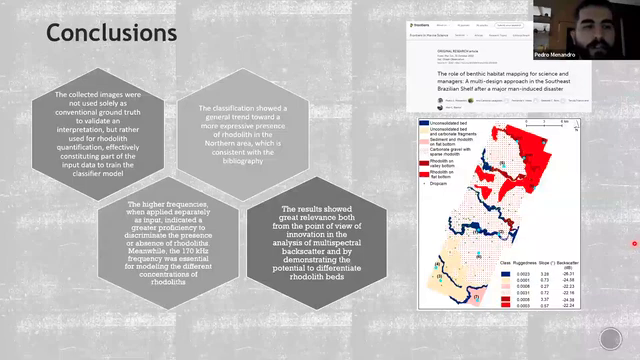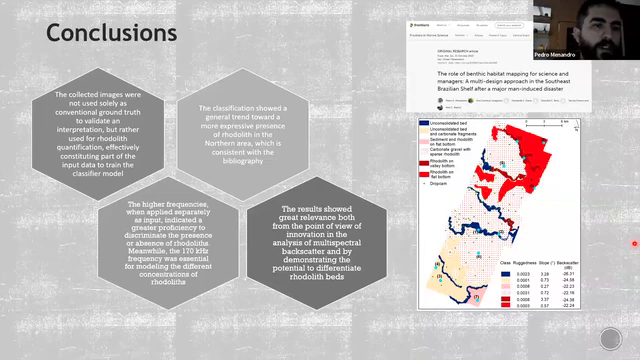Yes, the final of this chapter. So the collected images were not used solely as conventional ground truth to validate an interpretation, but rather used for rhodolith quantification, effectively constructing part of the input data to train and classify the model.